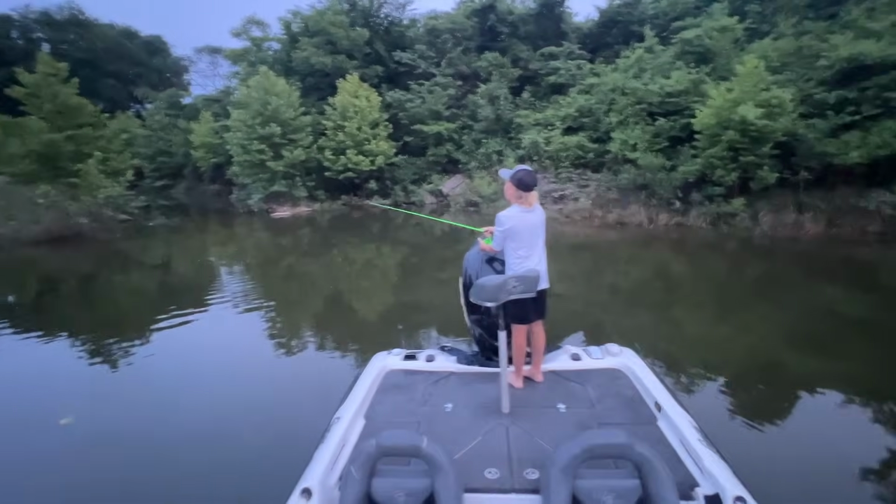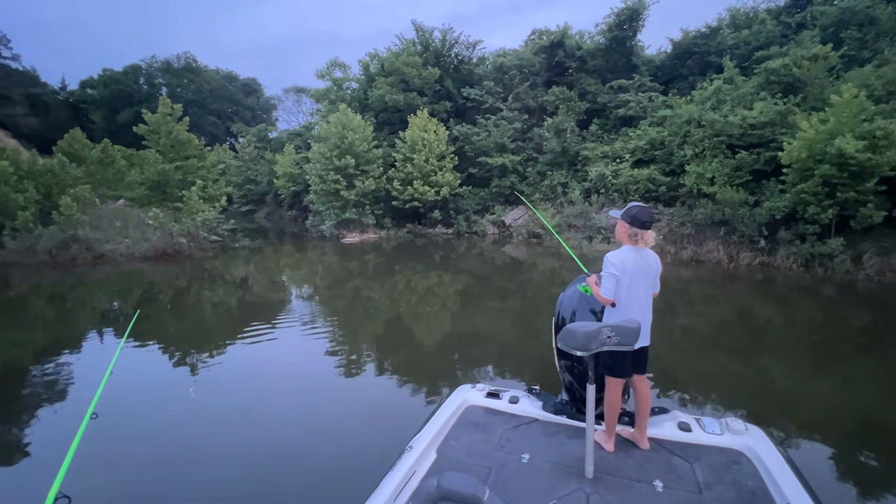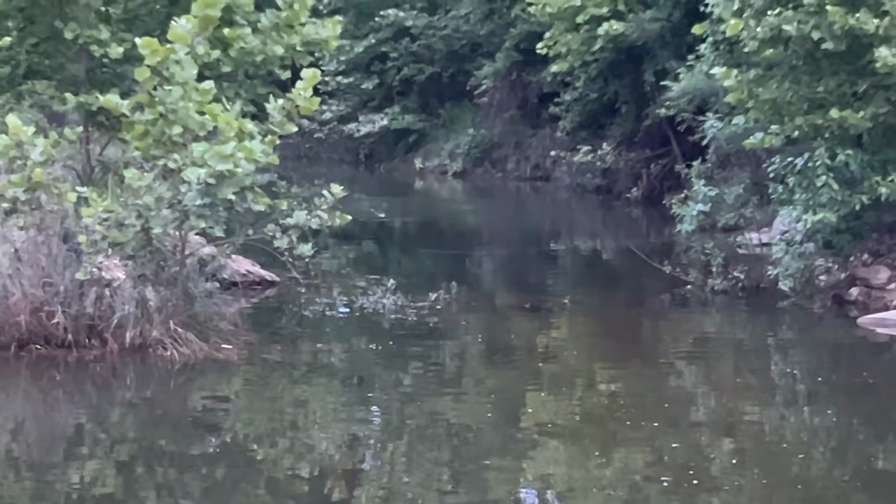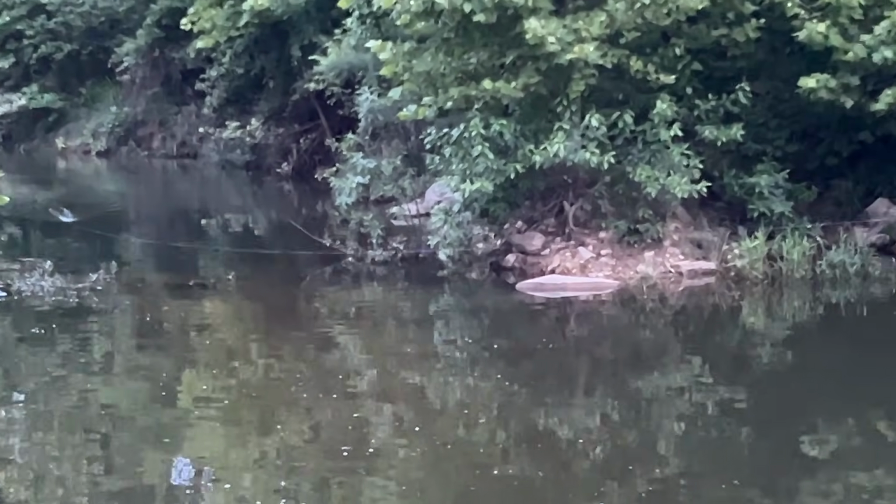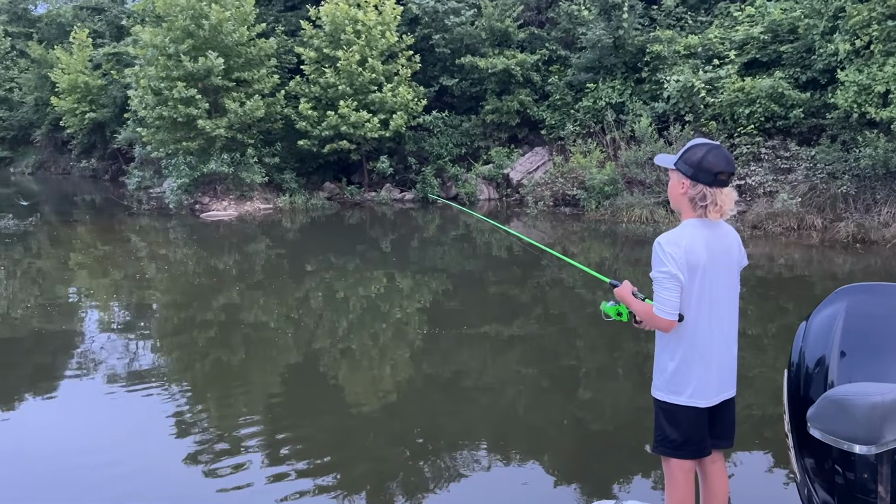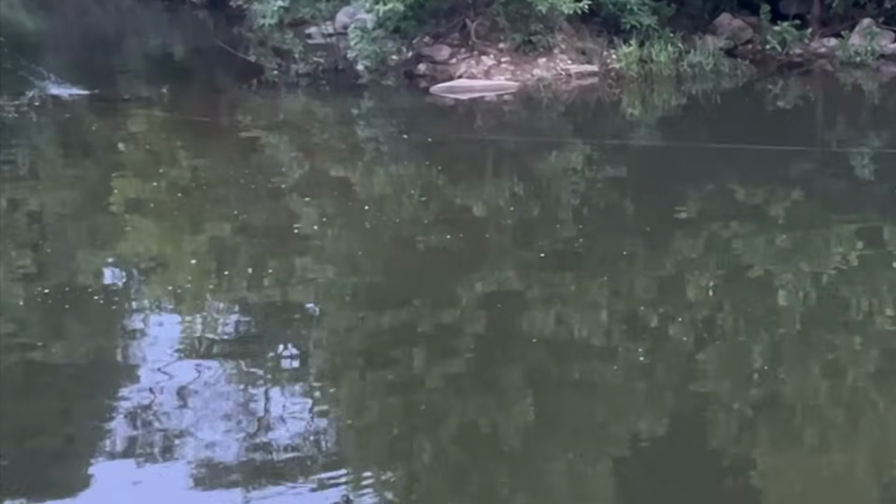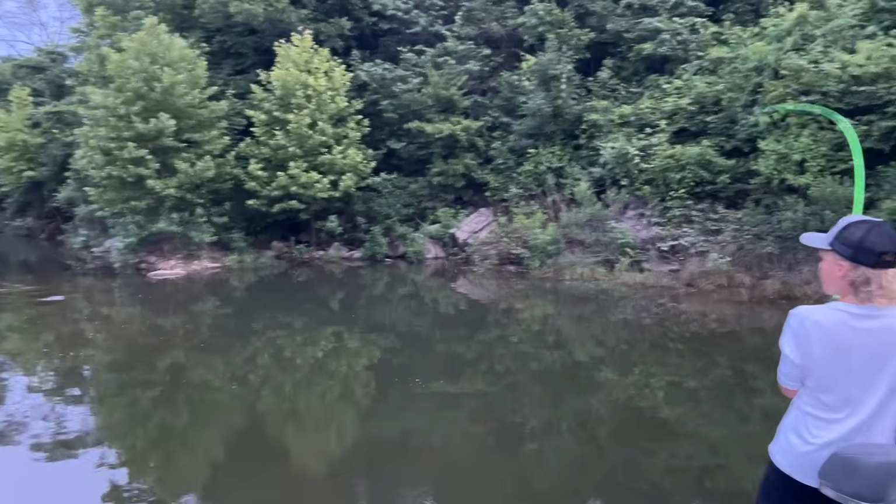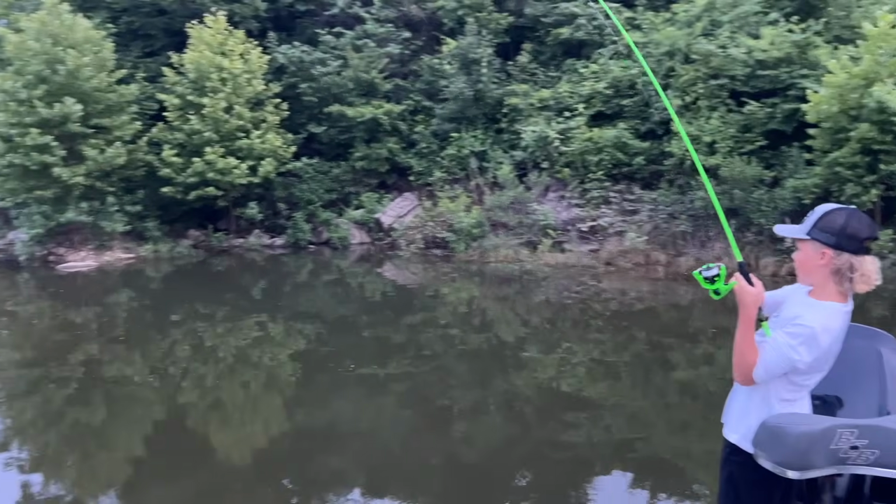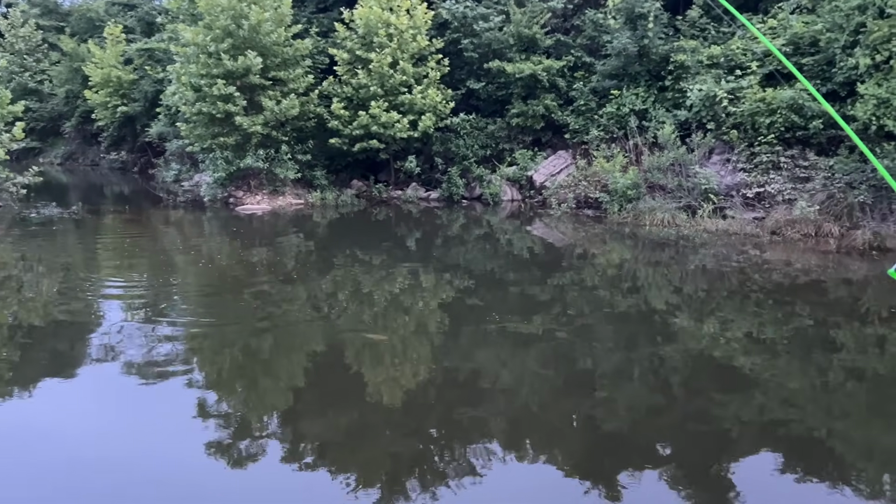Whoa! Oh, you nailed it that time. Perfect shot. All right, you think there's another bass up in there? Possibly. Well, we know there was at least one 4-pounder, huh? Yeah. Oh, you got him too. There was another one there. I got that on video, Houston. Is this one going to be a 4-pounder? No, not quite.